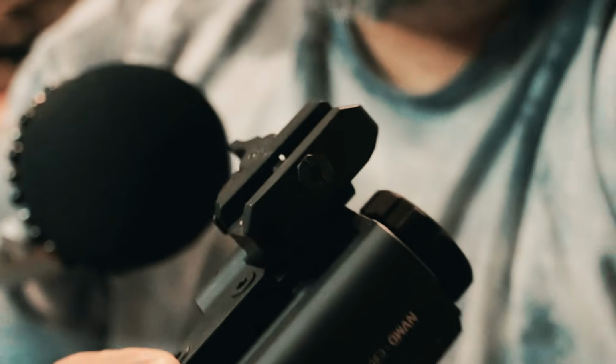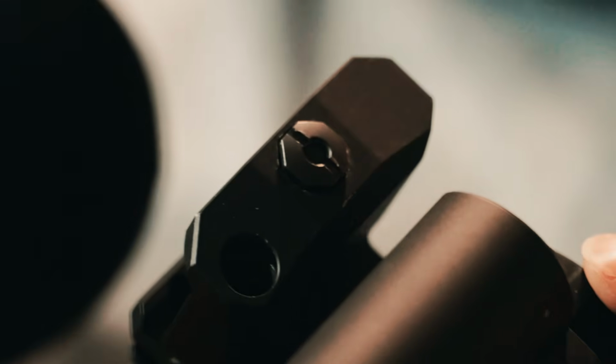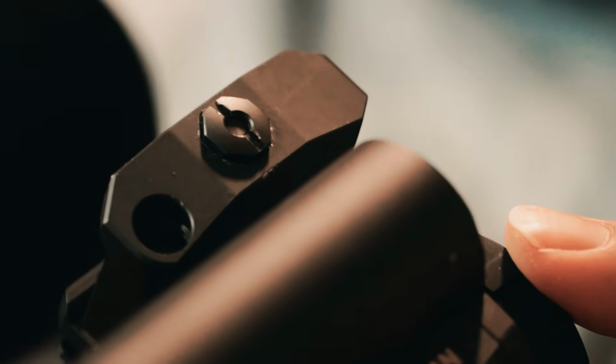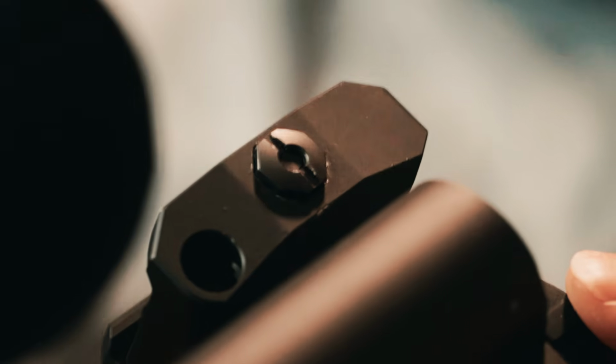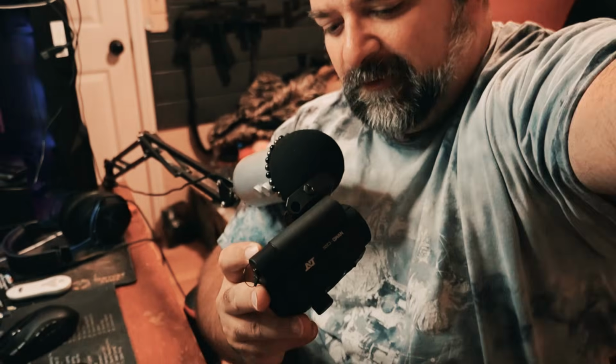Okay, I'll try to zoom in a little bit more so you can see that. Get you some decent lighting. You guys see that? Yeah, now you can see it. If it wants to focus, of course. But that hole shape is hexagon to match, so that way it locks in place in case your particular Picatinny rail is a little bit out of spec.